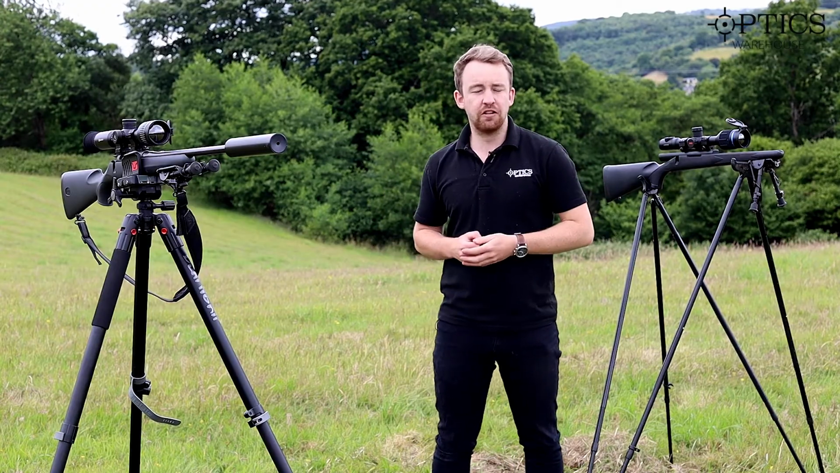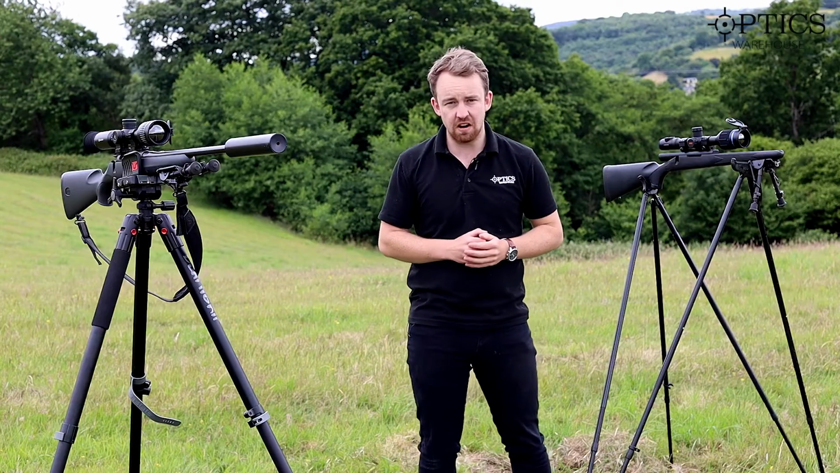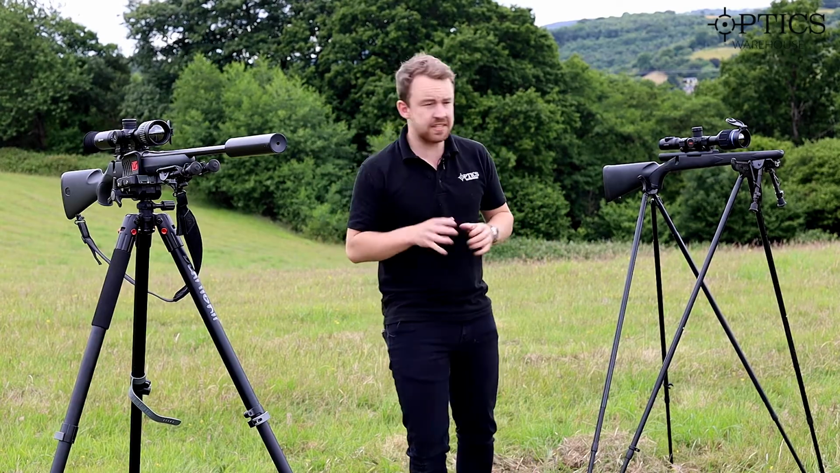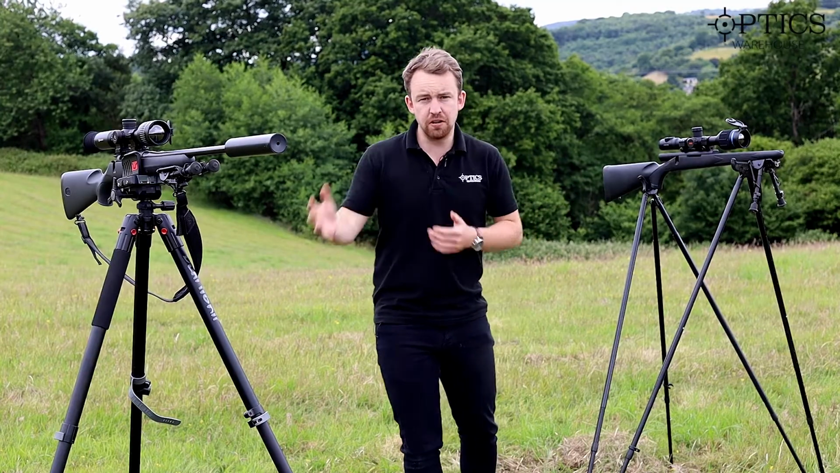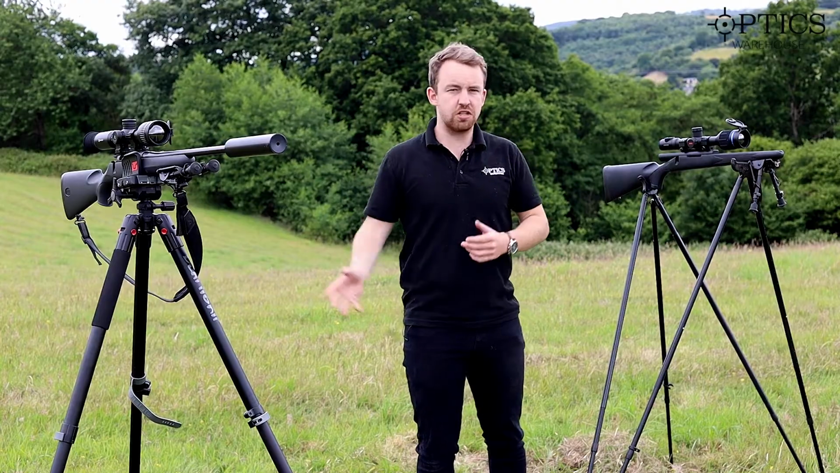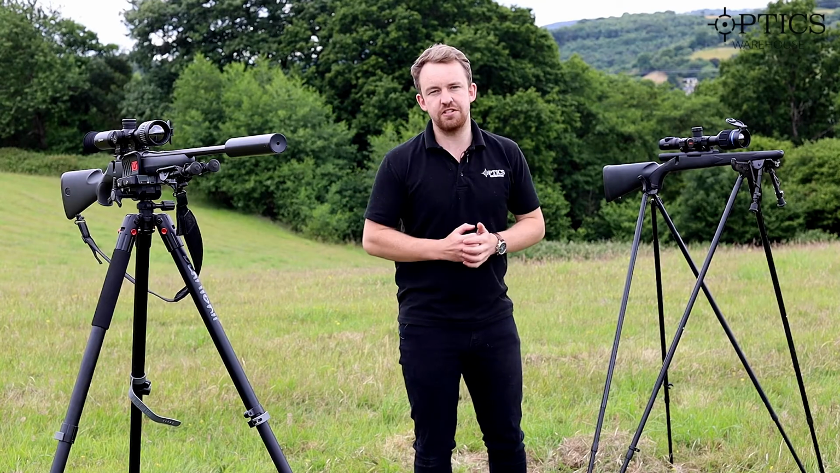Today we are looking at the battle of the big boys. For those of you that are very fortunate enough to have the ability to spend a lot of money on a thermal weapon scope, these are the two best thermal weapon scopes that are currently on the market, period. You're not going to get better than either of these two, but both of them have pros and cons, obviously in price point, in terms of actual quality, in terms of the actual sensors inside, and what you gain from each unit.